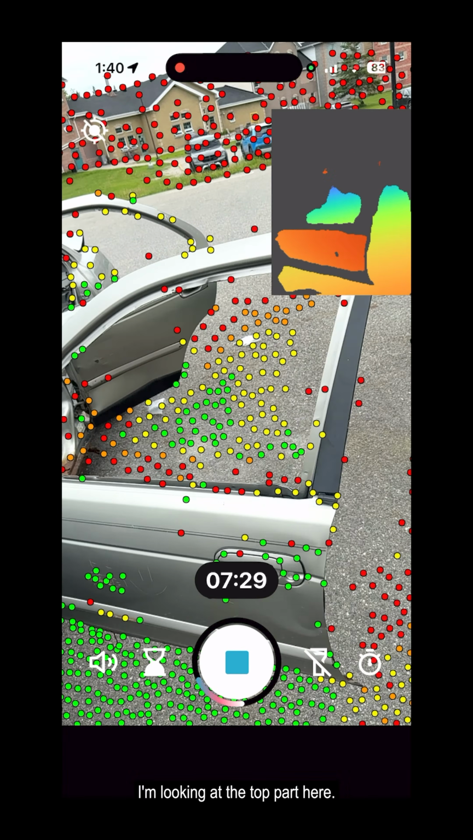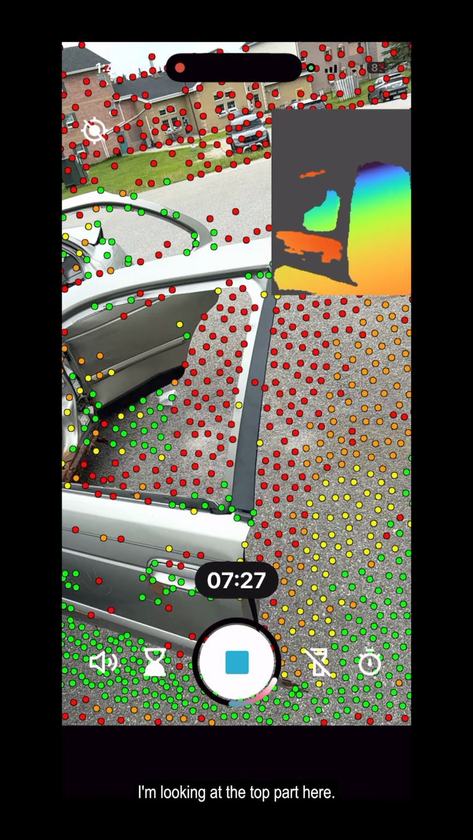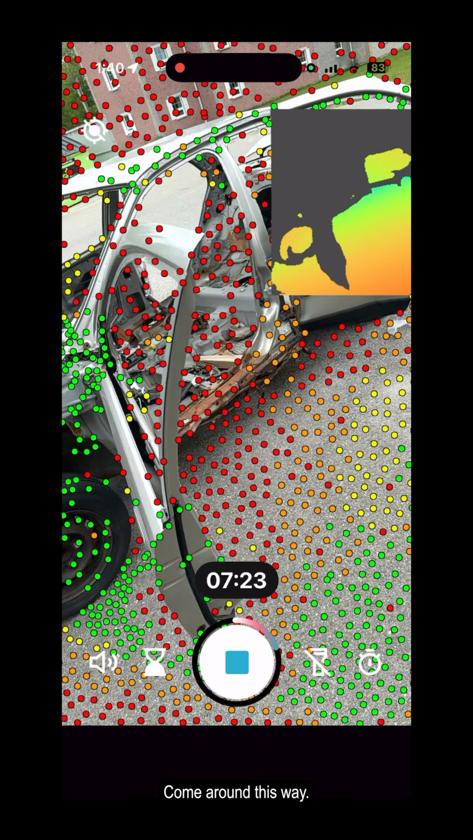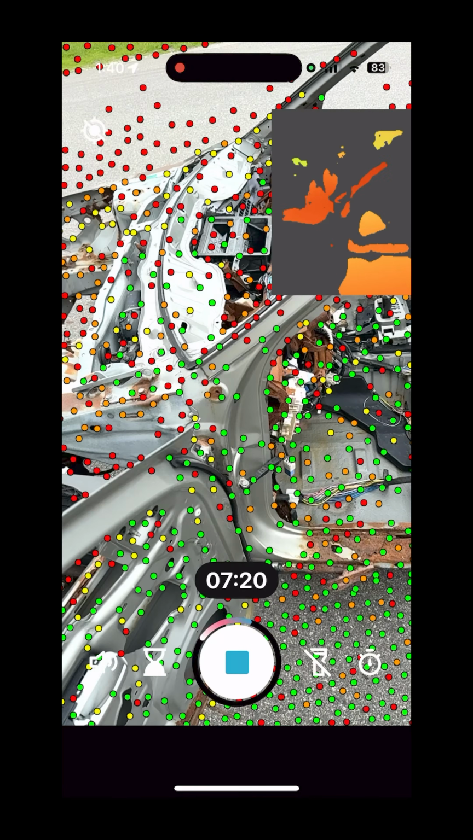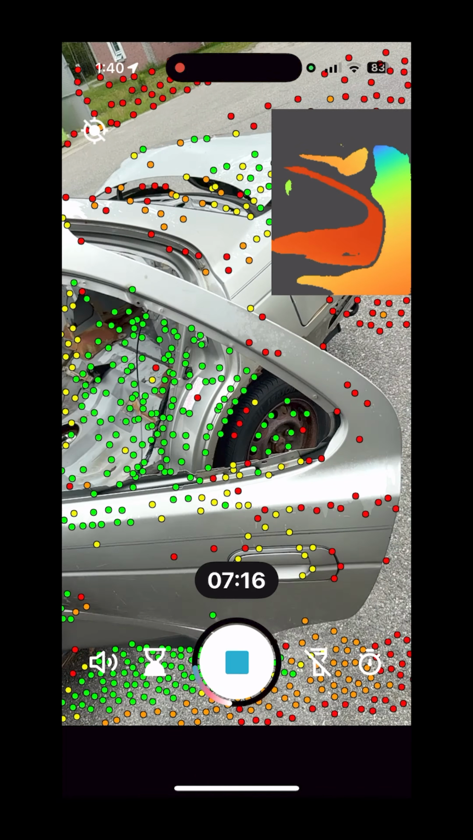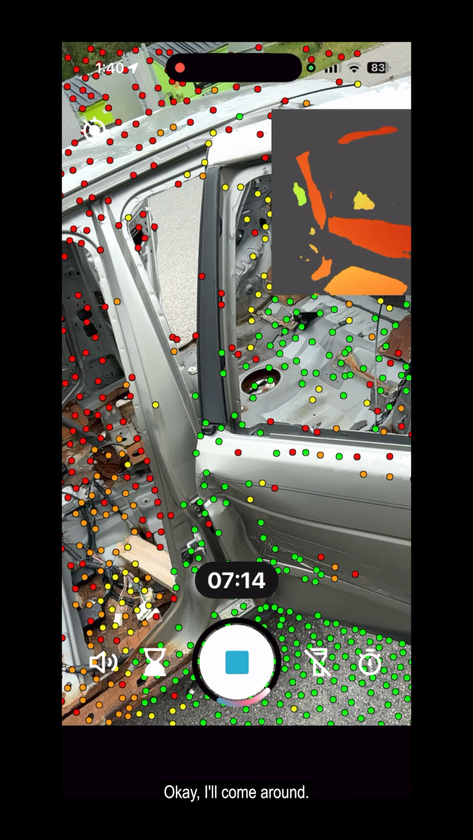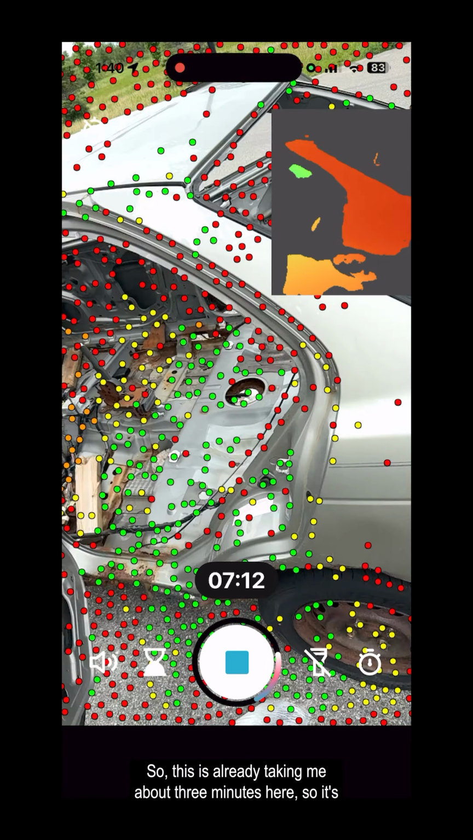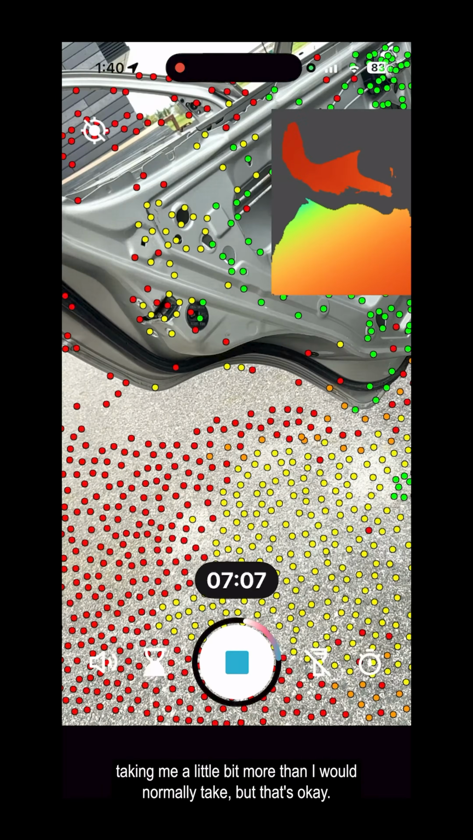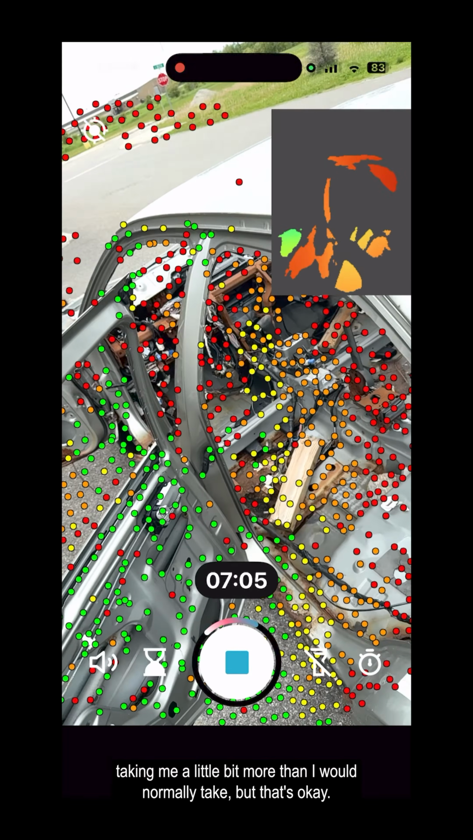So you'll see I'm looking at the top part here. I want to make sure I get that top part really well. Come around this way. Got to make sure that I get the pillar. Okay, up top like that. Get the door up top, no problem. Okay, and come around. So this is already taking me about 3 minutes here. So it's taking me a little bit more than I would normally take, but that's okay.